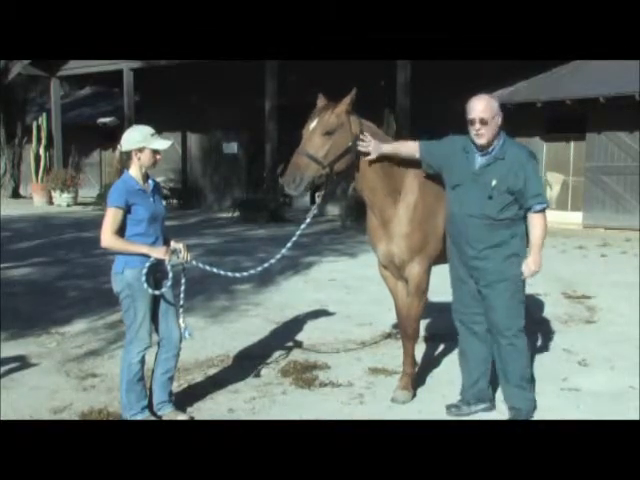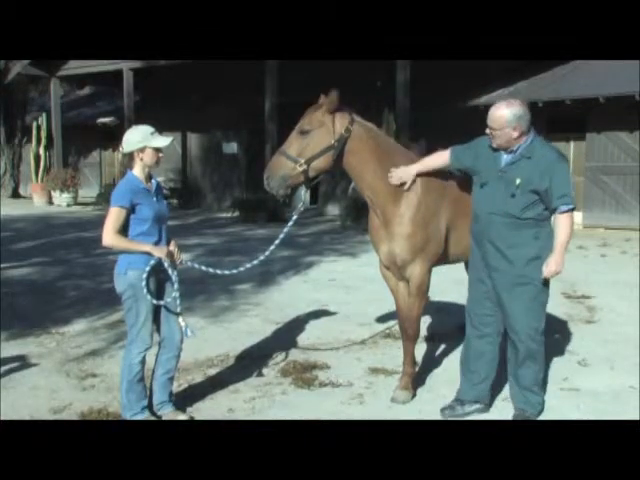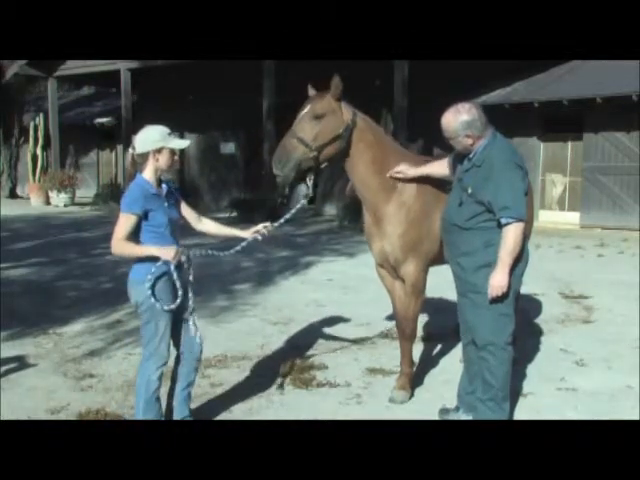When I did thermography on him, I was checking for areas. He's got a little bit of a hot spot right here, but he's also got a hot spot right in here. So when we go down here, let's see if he reacts. See that?